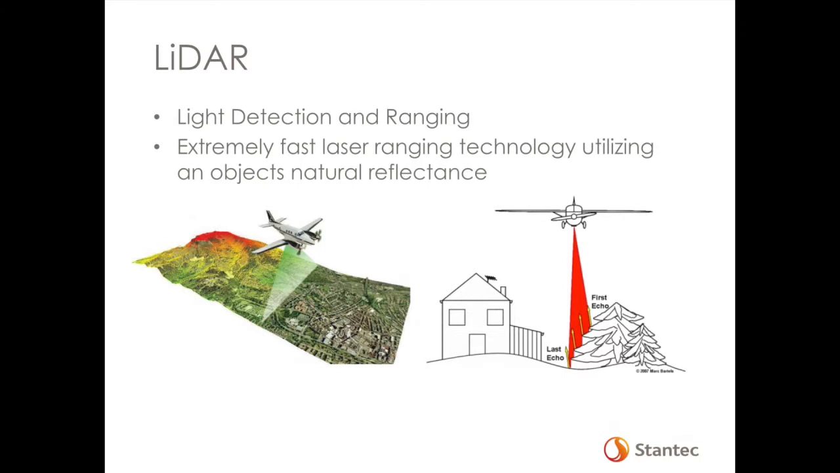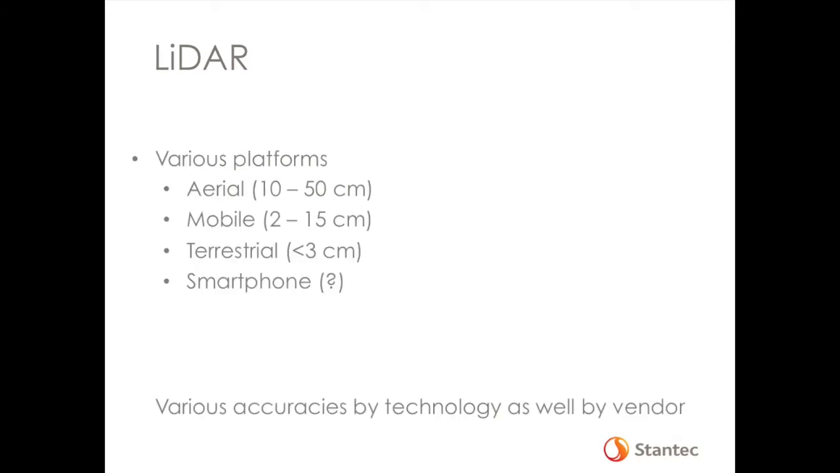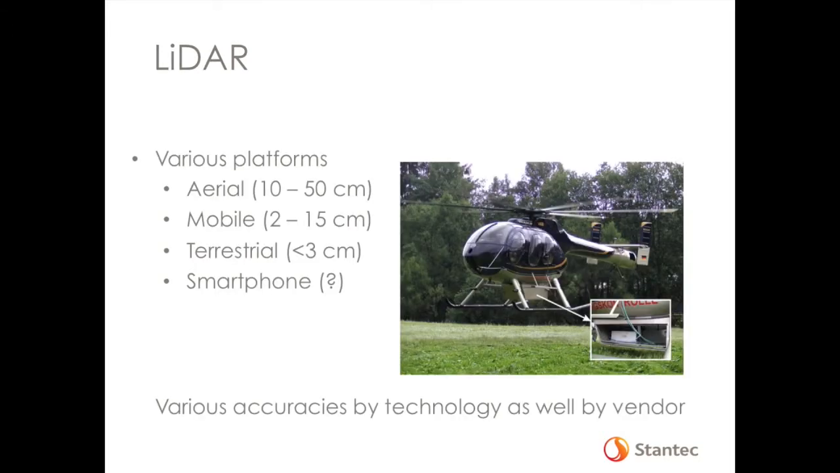So typically everybody works with the last pulse data set, which is like a bare earth surface or a ground surface. But there's a lot of other data that's part of it that nobody really exploits, and a lot of tools you can use to deal with that information. So again, platforms, aerial being the most typical. I threw a few accuracy specs in there just for an idea of the good data, bad data, and then just how to merge it all together.